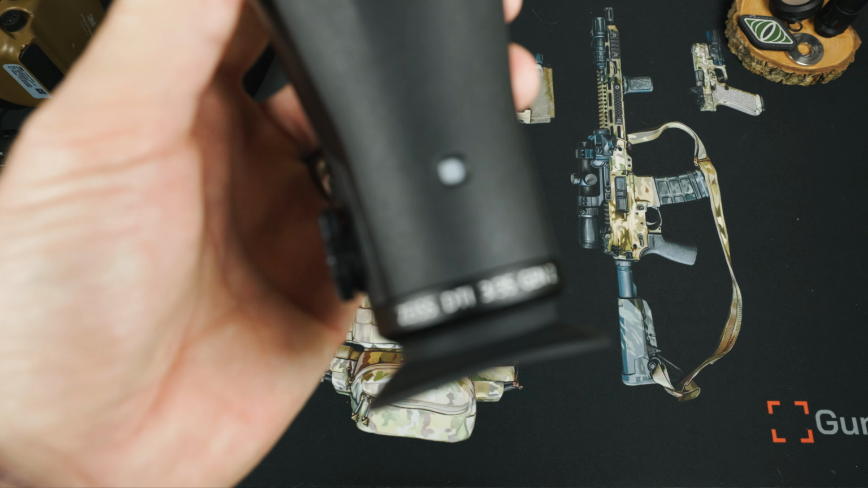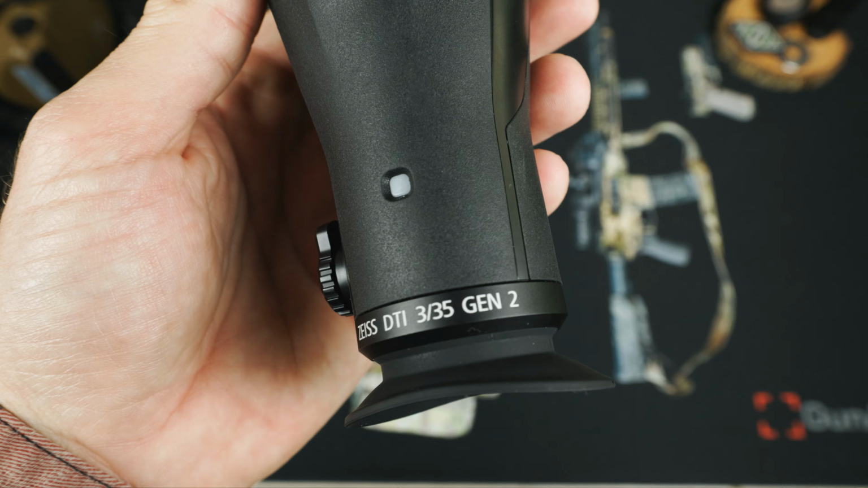You guys don't get to see it at home, but one of the hardest things to do is to actually see the thermal on a sunny day. Having that bright light in your eye and then trying to see a screen within the device can definitely get problematic. So that eyepiece design helps to shield some of that sunlight so you can actually see the screen really well on a bright day. It's all super smart.